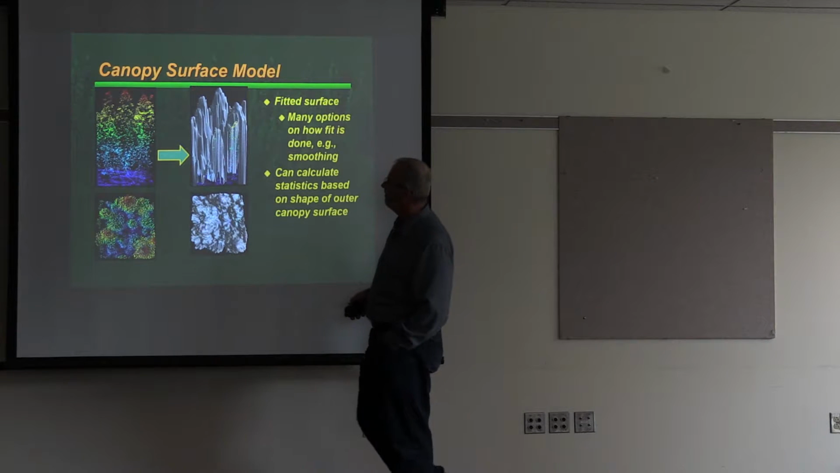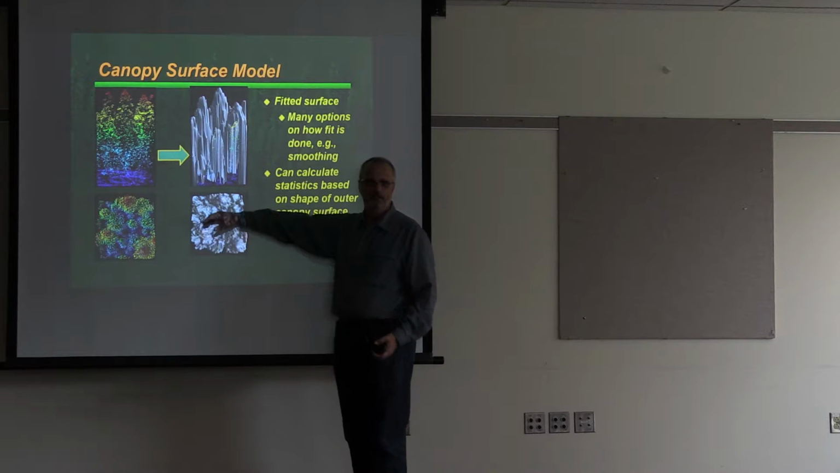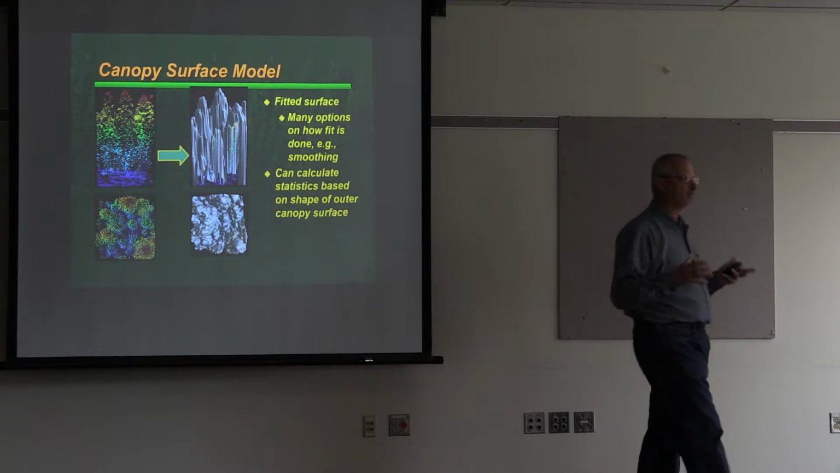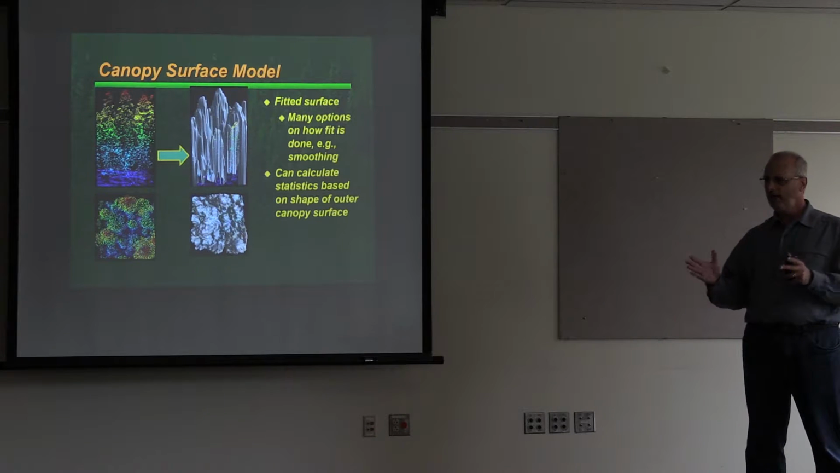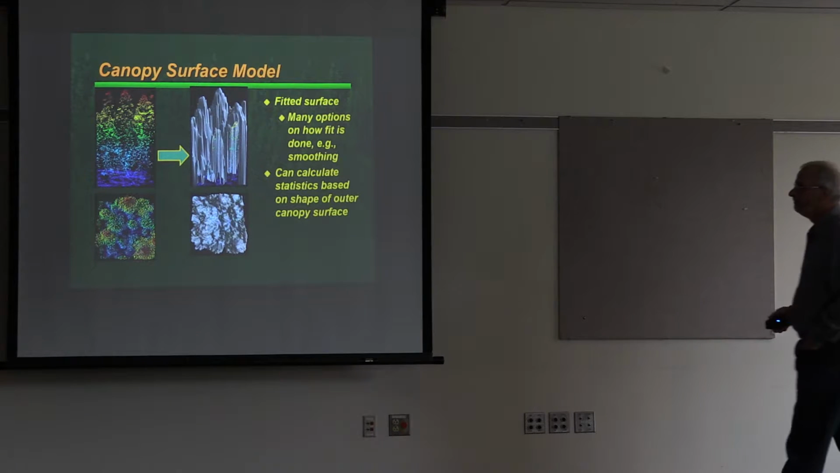The canopy surface model I went over before is simply a fitted surface over the outermost LiDAR points. The algorithm that we use, simply, we divide up the area into about 3/4 meter grid cells, so half a square meter, and ask what's the highest return height in each one, and that's the canopy surface model. And for some applications, we do some smoothing.